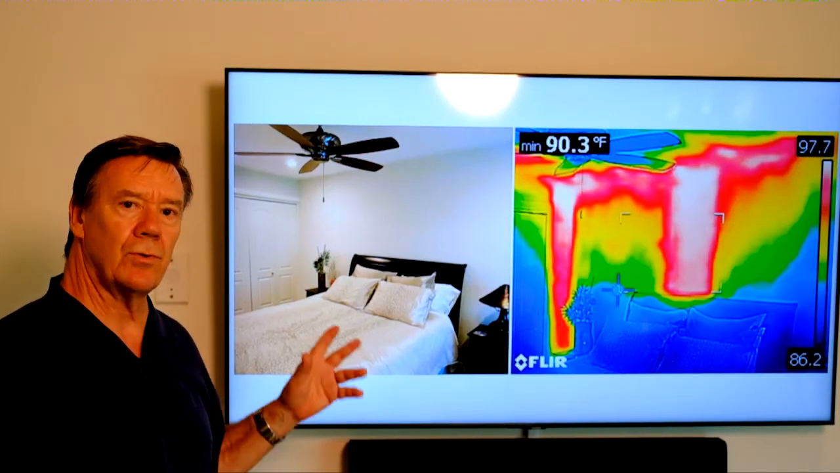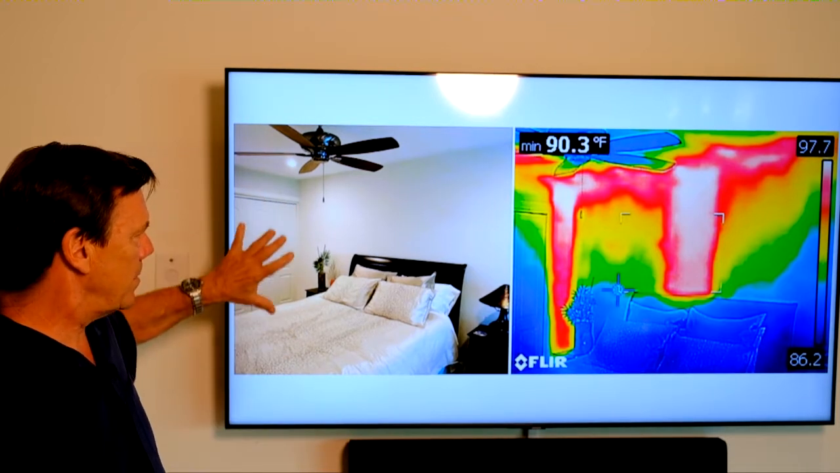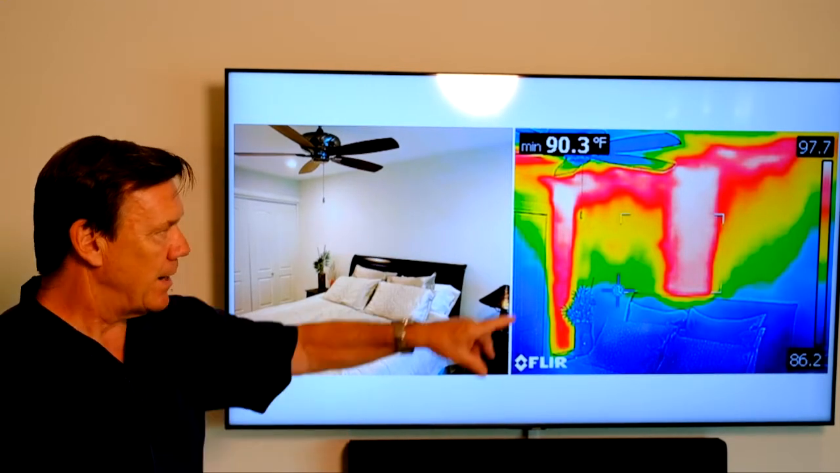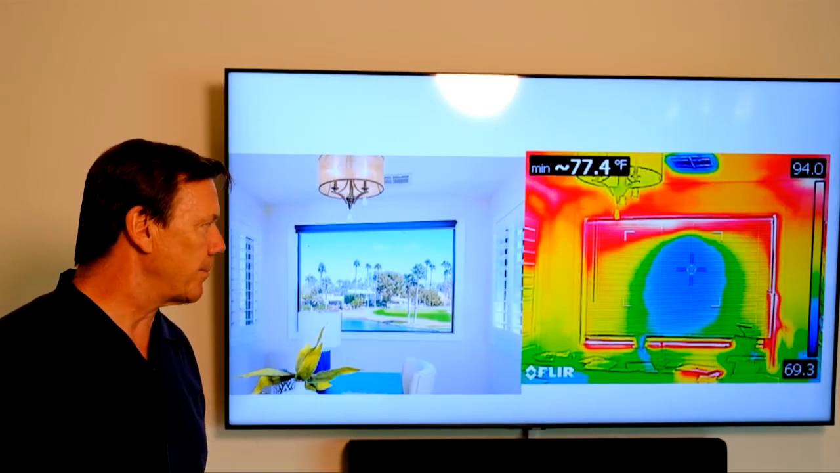Now let's go to the other side of that bedroom, and this wall right here where the closet's at, that's actually the east wall of the house, and of course this is the south wall back behind the bed here, and you can see that we've got missing insulation on both sides. So that's a little bit problematic.